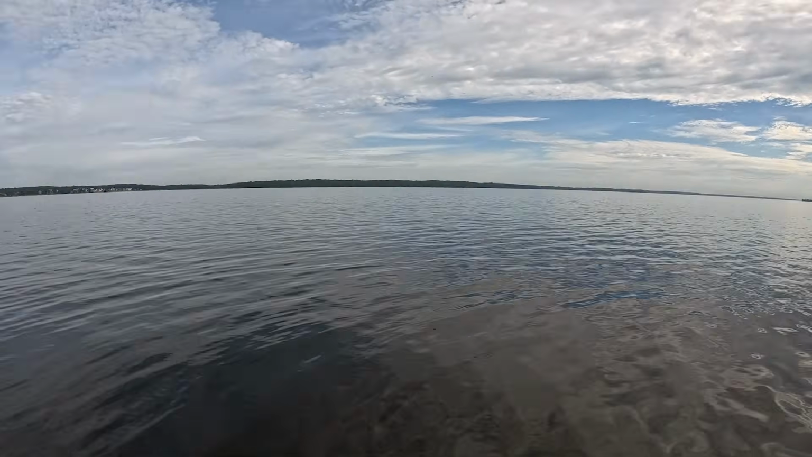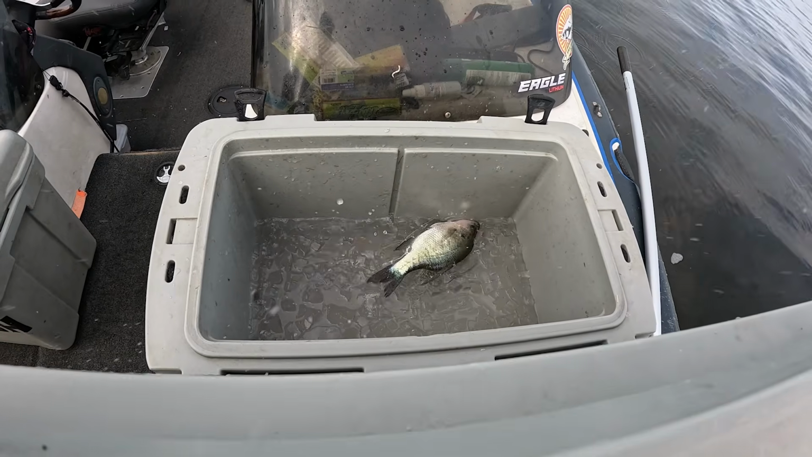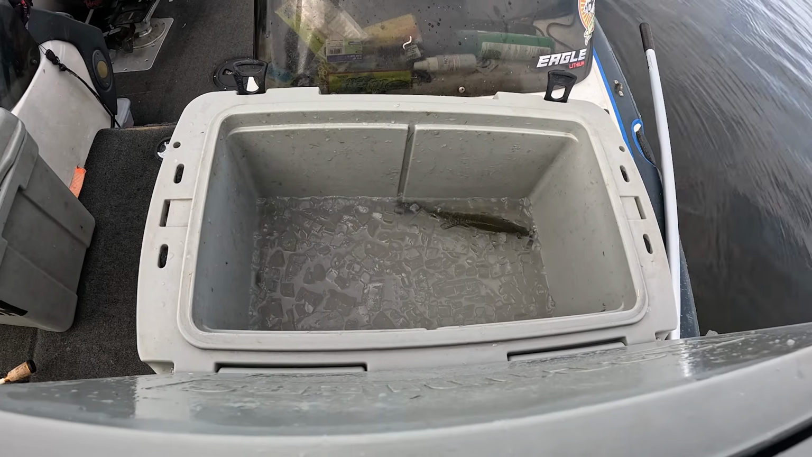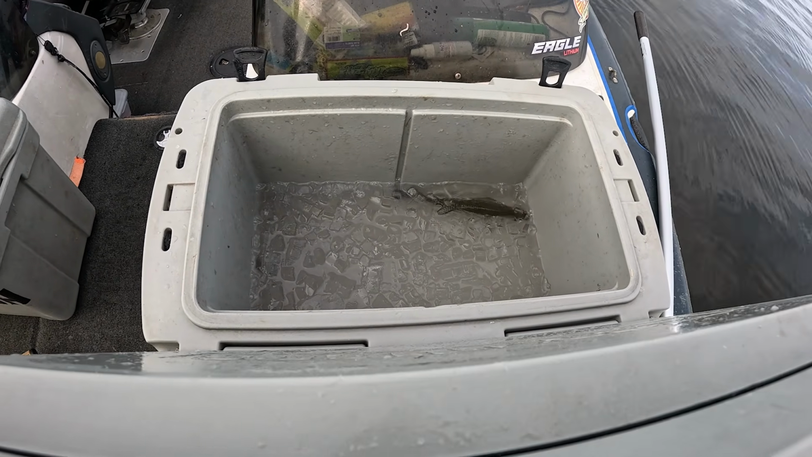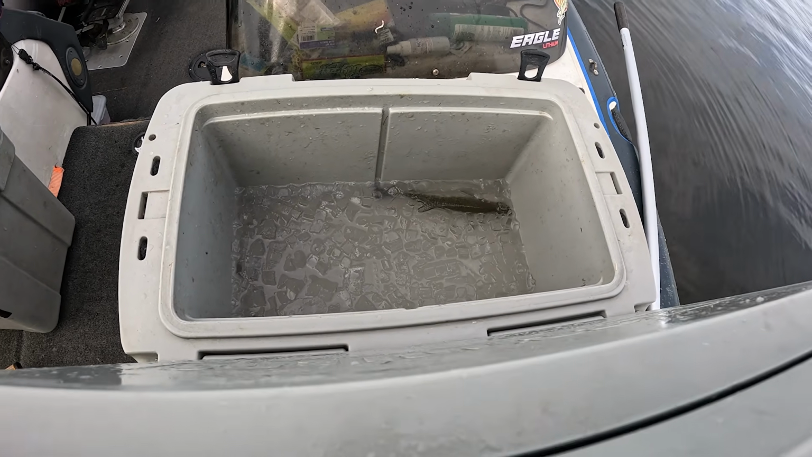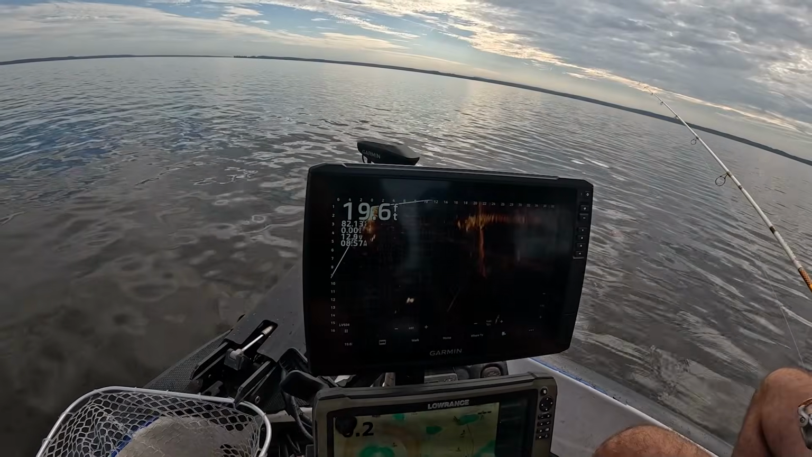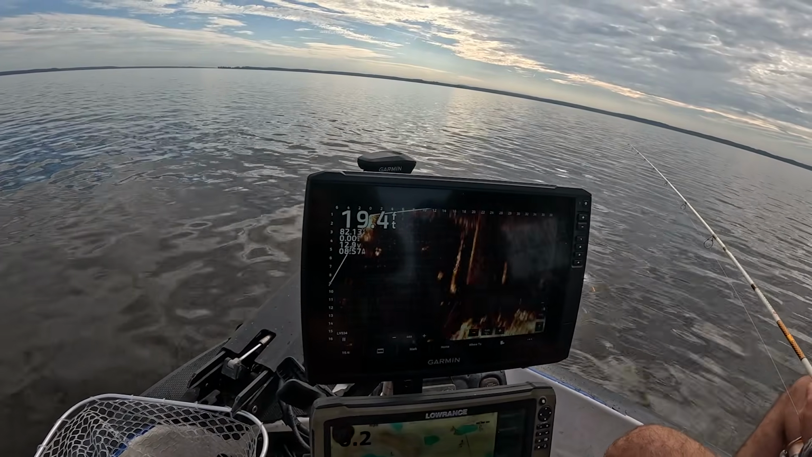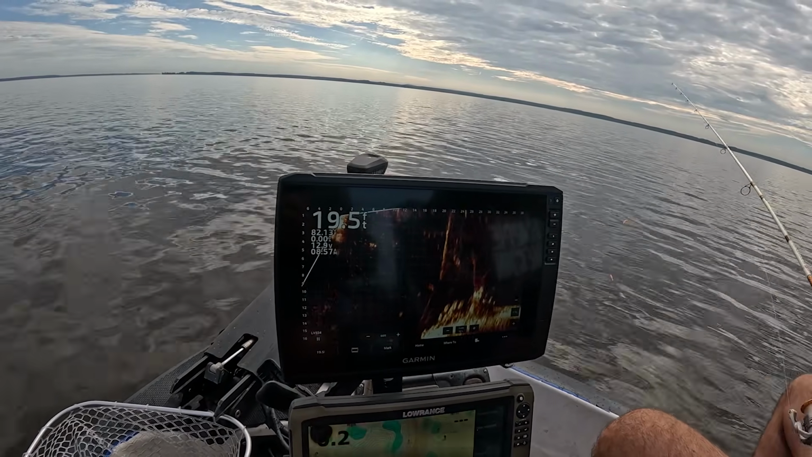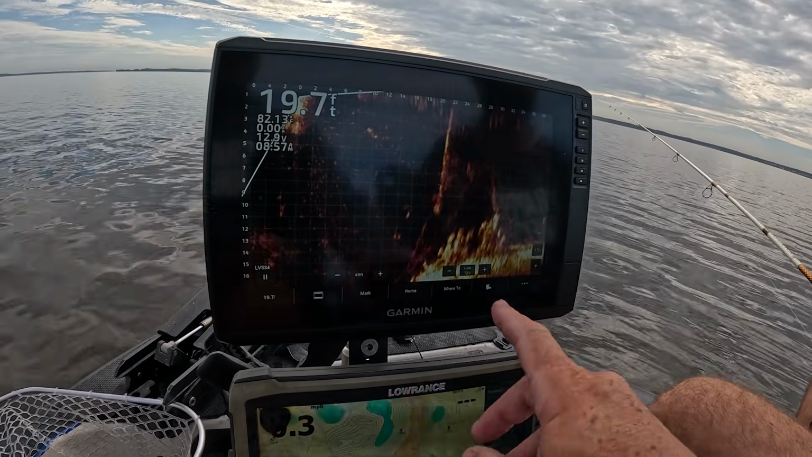Another thing I want to show guys is how I do fish throughout the day, especially in the hot summertime. You can see I've got a mixture of water and ice, and we're going to eat these fish. So we want the meat to be in pristine condition, so you put them immediately on ice water like this, and it keeps them fresh and perfect, ready to harvest, I guess you would say.